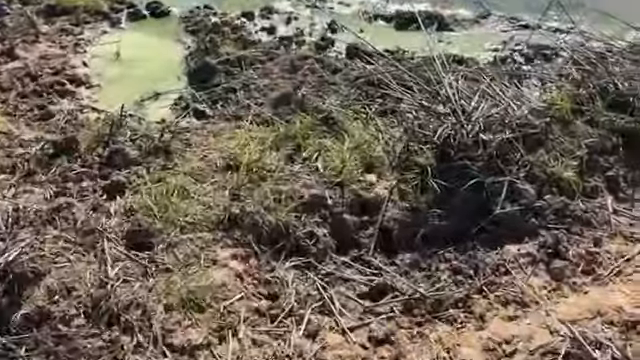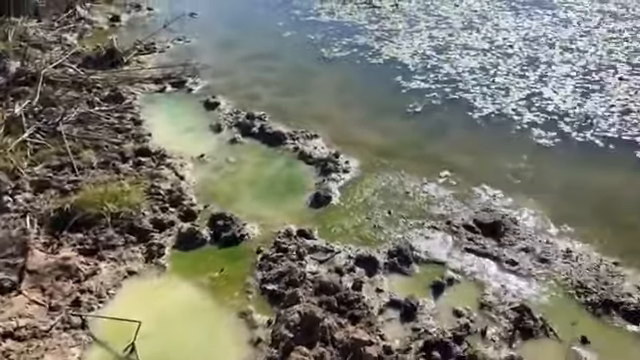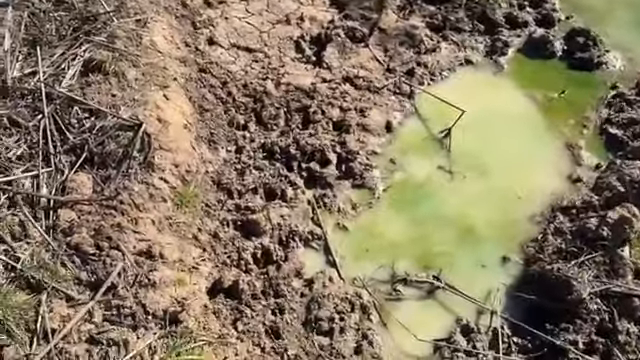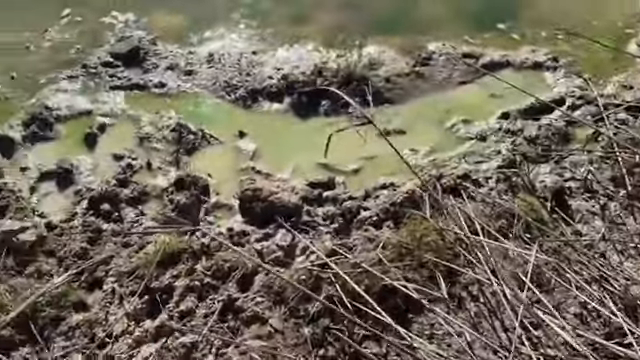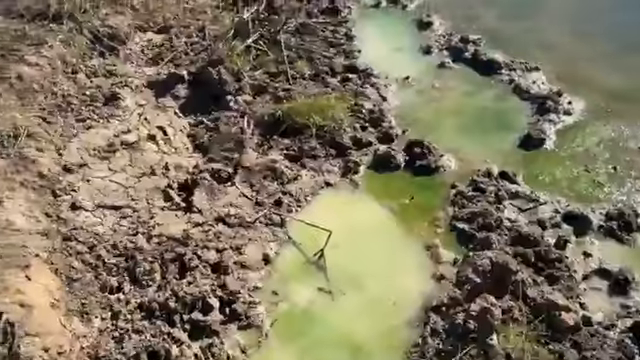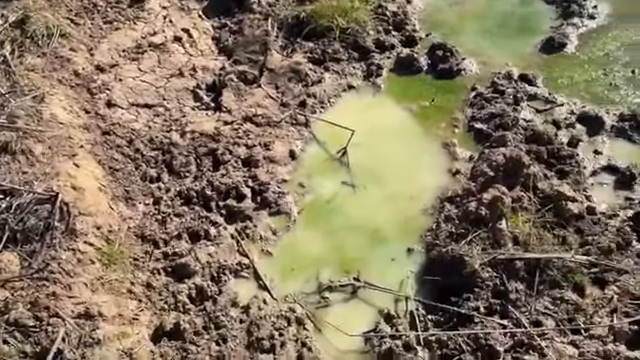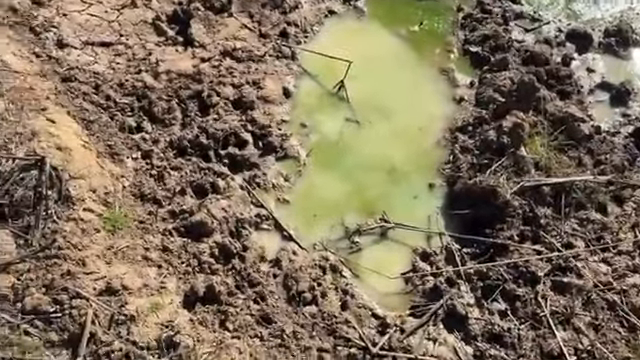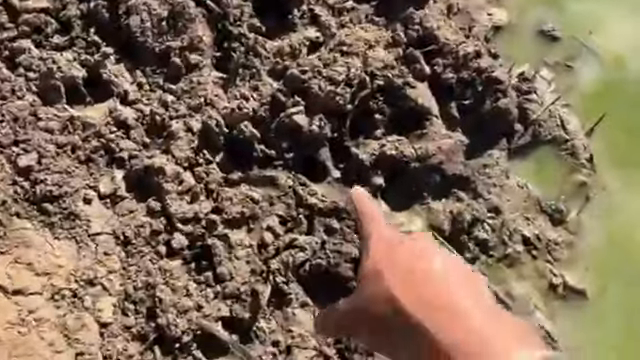Righto, look at this. Some big wallow marks here. Must be a few pigs around. Nothing real fresh, but some of them might be a week or two old. But there's some pretty big wallow marks. Look at the size of that. And look at the size of these. Pretty big footprints in there too.